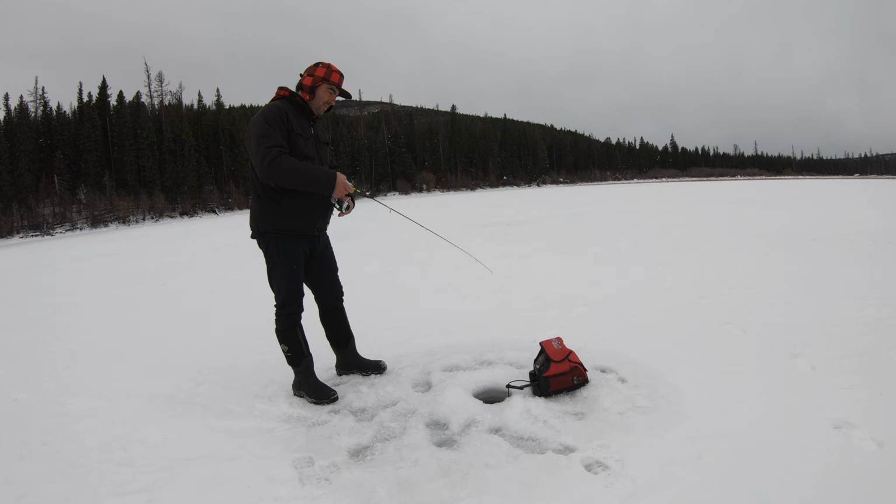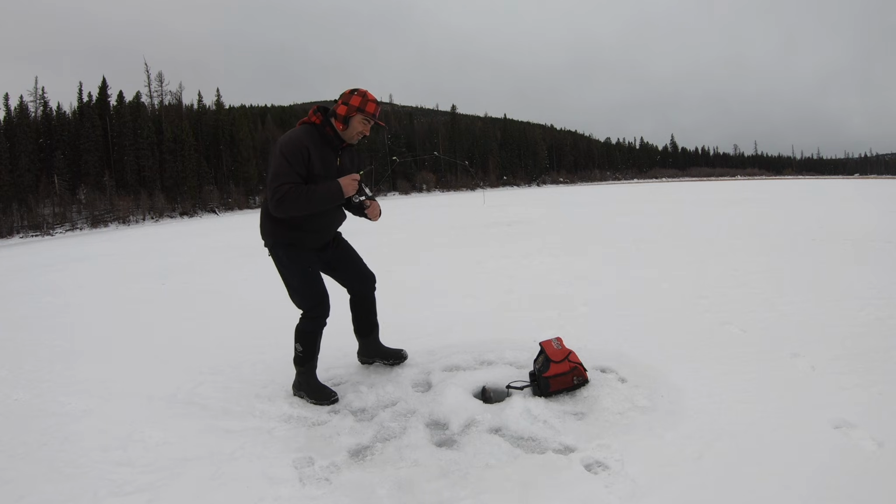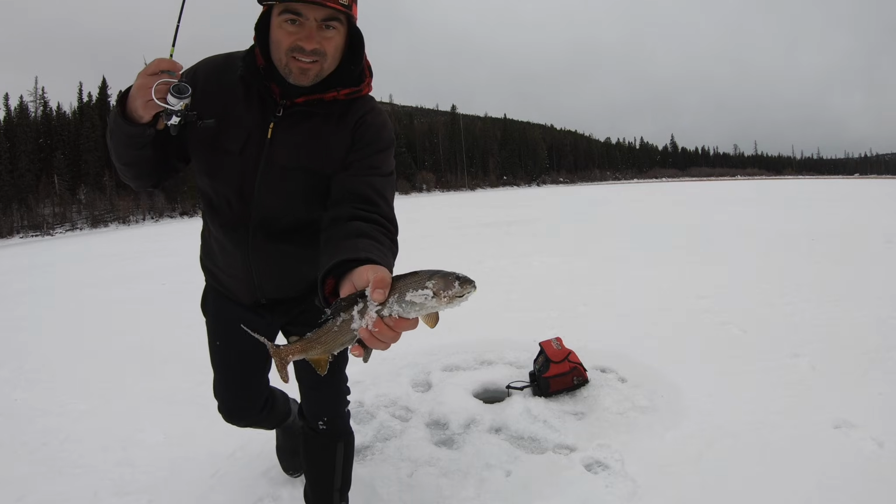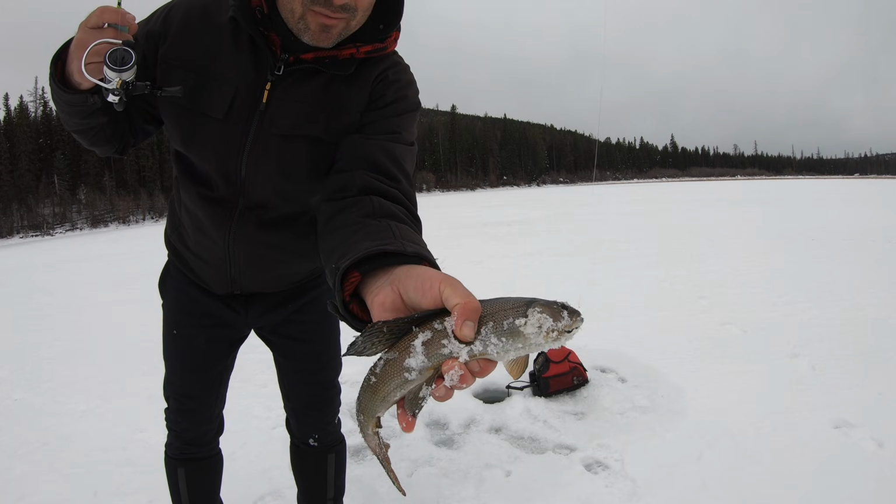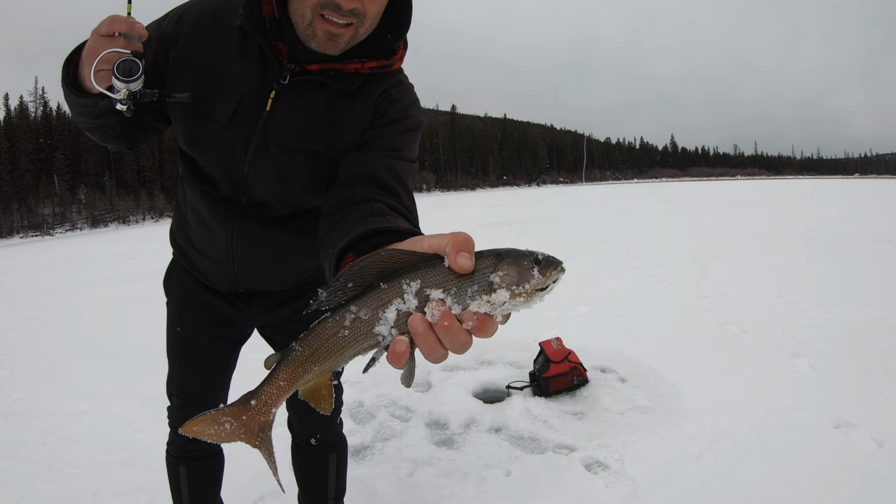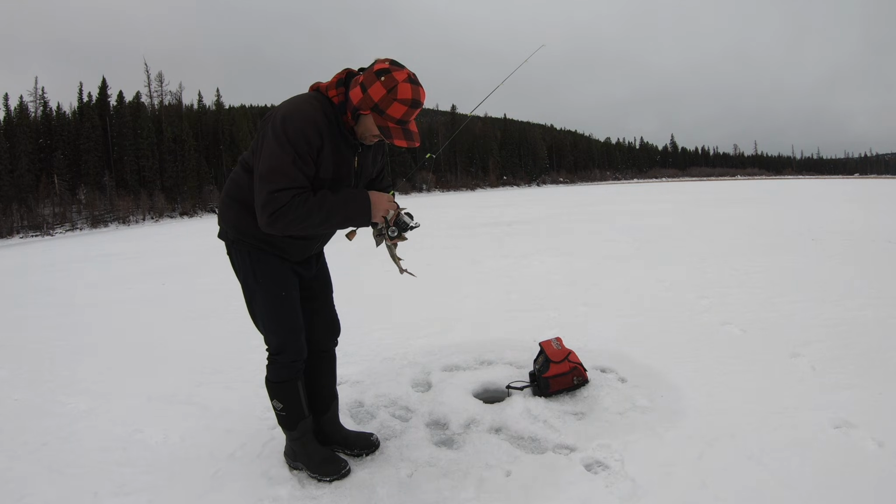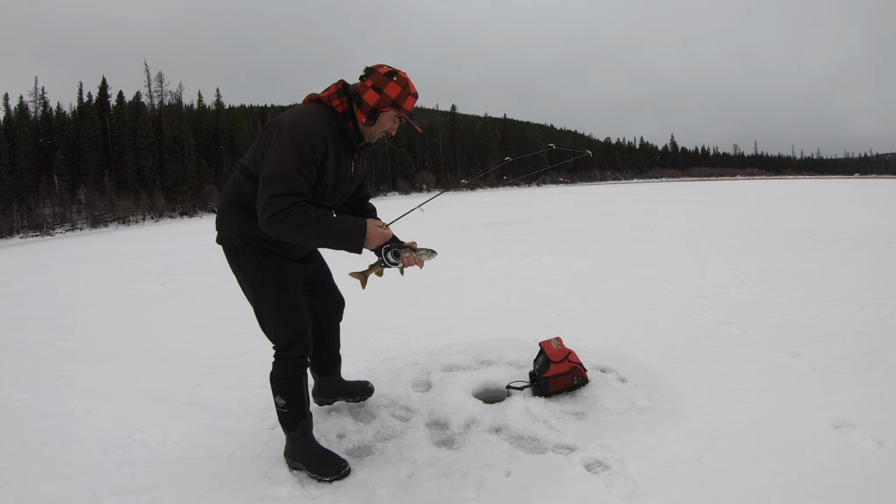There's one. Oh, he just bit. There you go, got him. Got him. Oh, jumped right out of the hole. That's a lot skinnier one than the last 2. Maybe those last ones were females. This one might be a male. They just inhale it so aggressively.